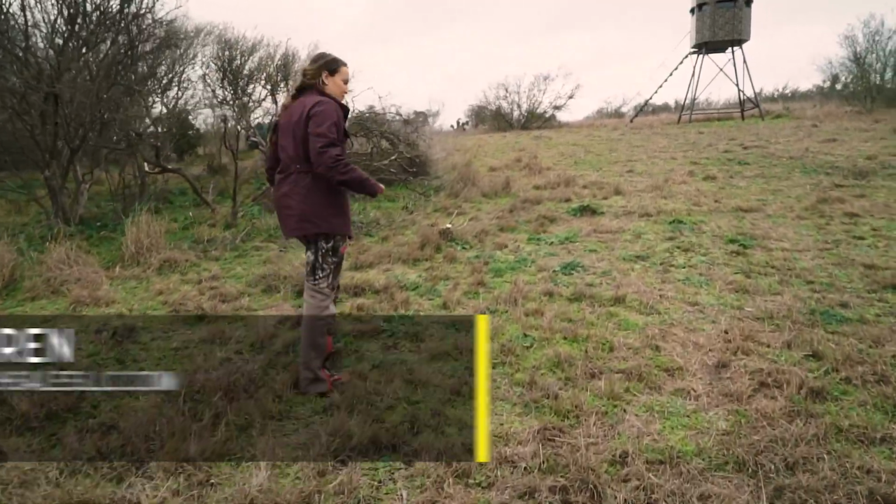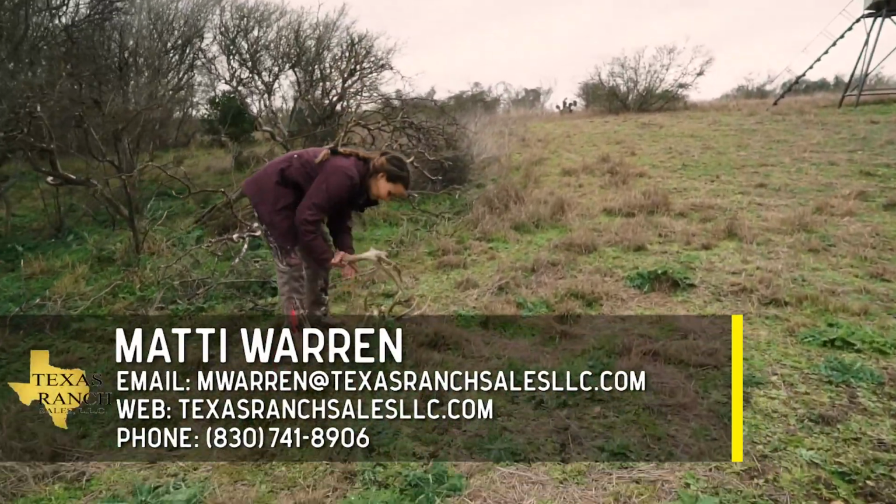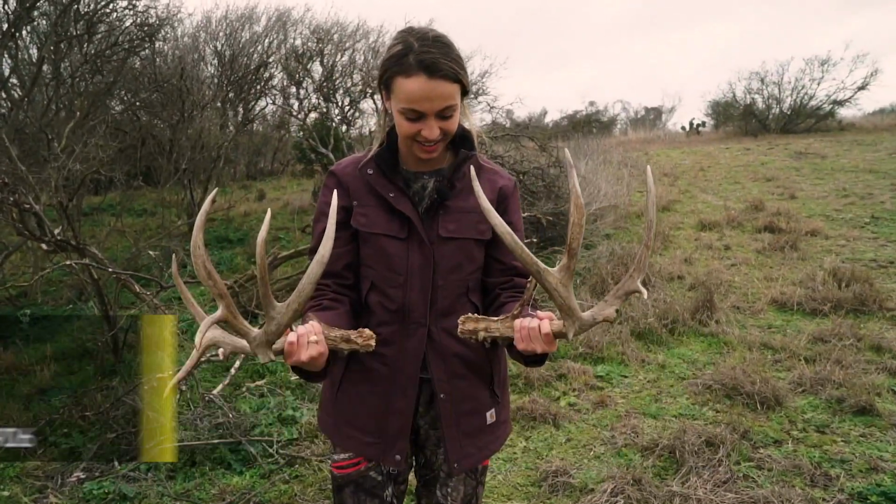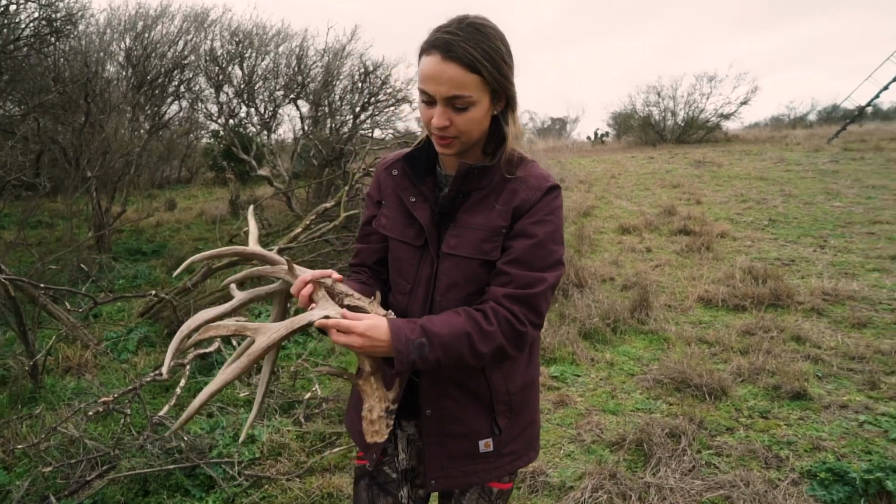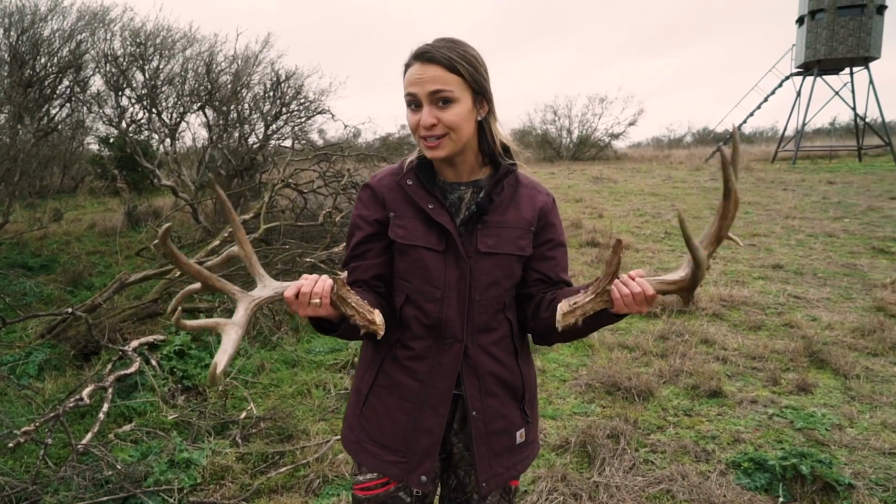We just found a little treasure right here. Oh, there's two of them. Looky here. How cool is that? A pair. That's awesome. I don't think I've ever found a pair of sheds right next to each other. Look at the character on him. So yeah, they do have some pretty good deer here too.